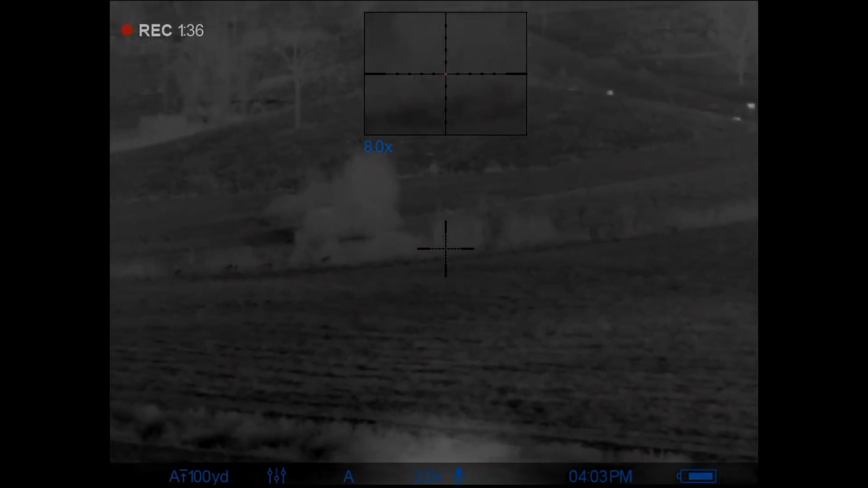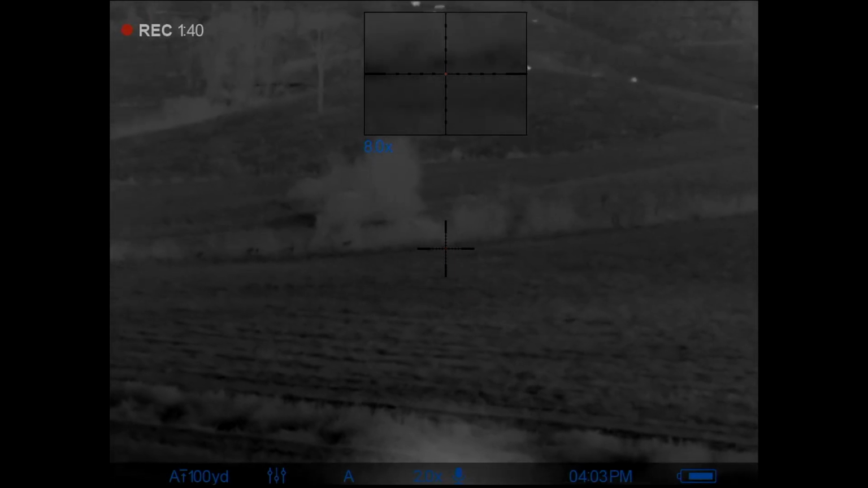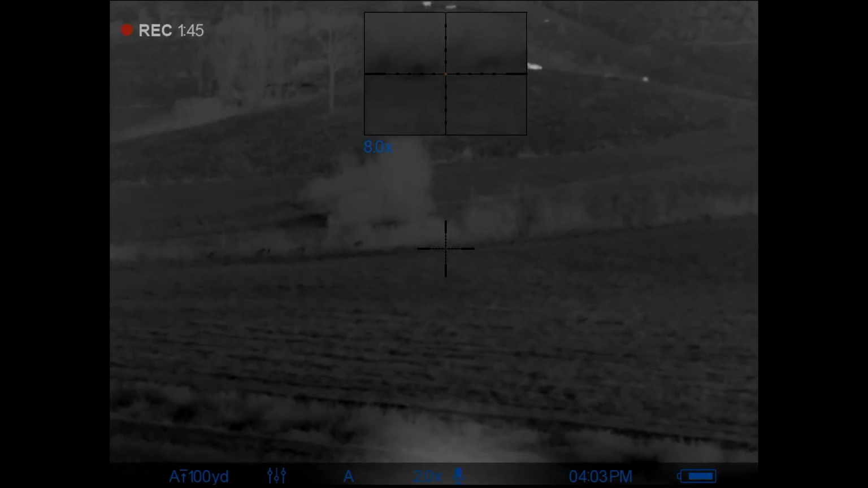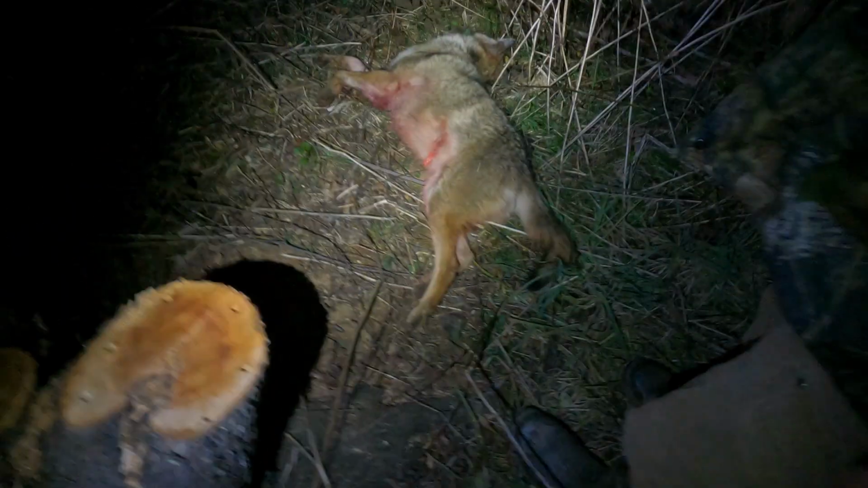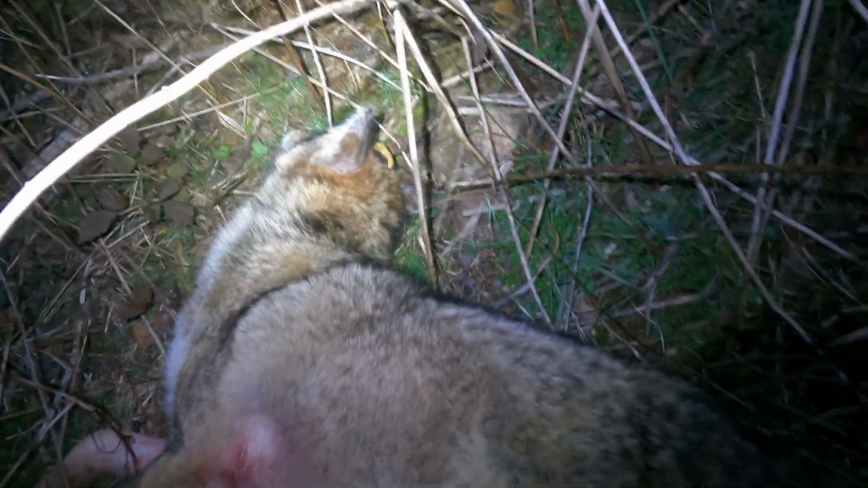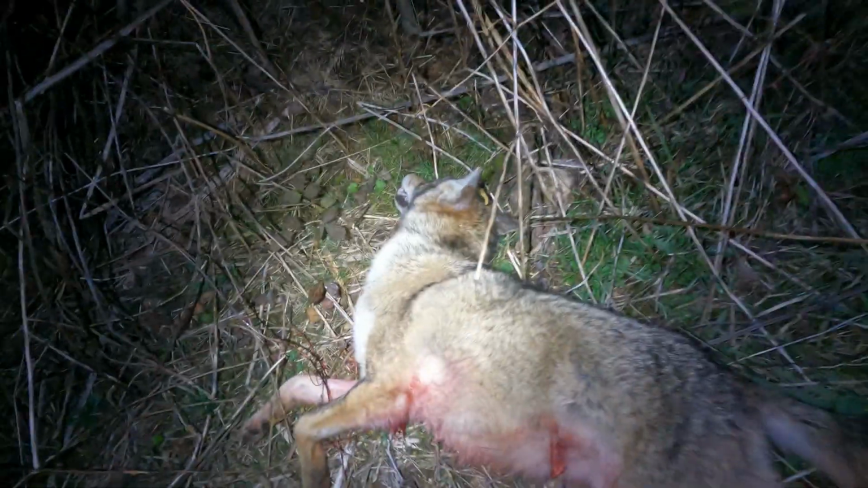He's piled up over there on that fence line. I didn't have to shoot him that last time, but I did. Oh no, they're both like that. You got a touch of the mange, ain't it? That, or I wonder if it's ticks or something it's been trying to scratch off. No, that's mange.